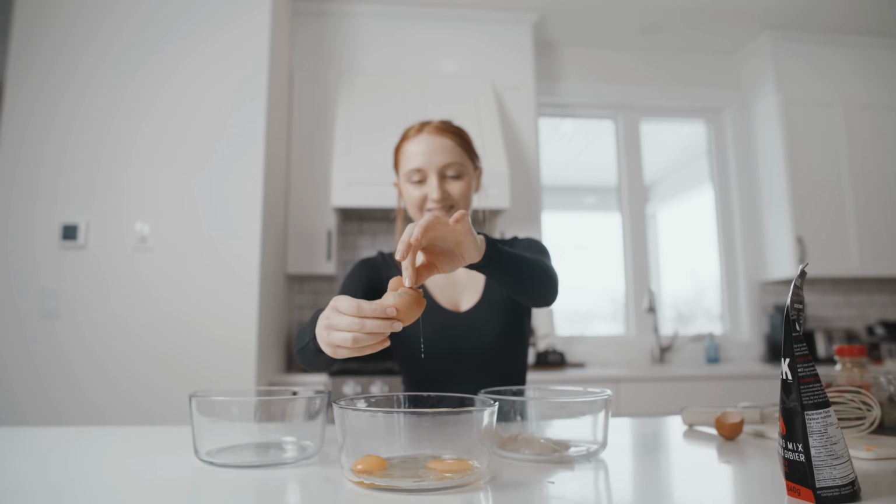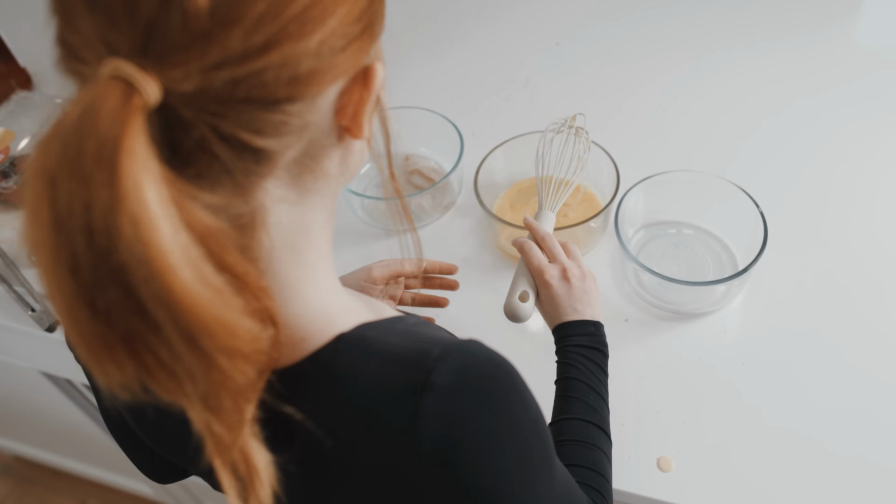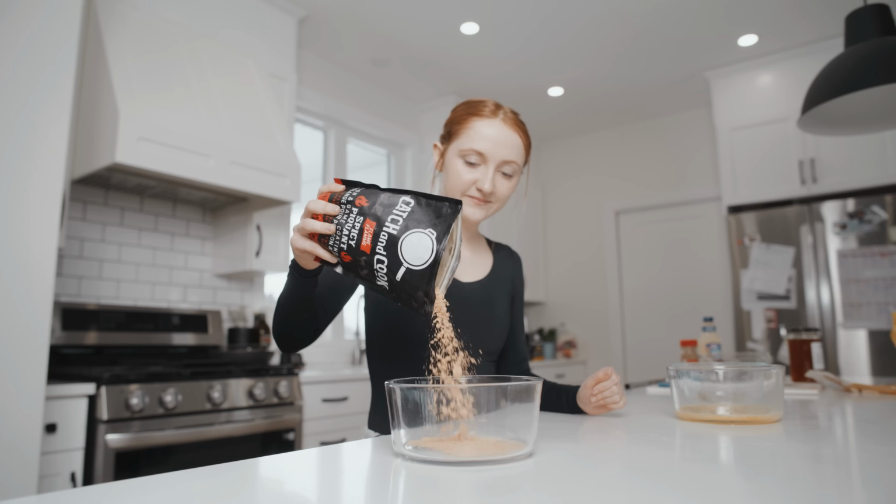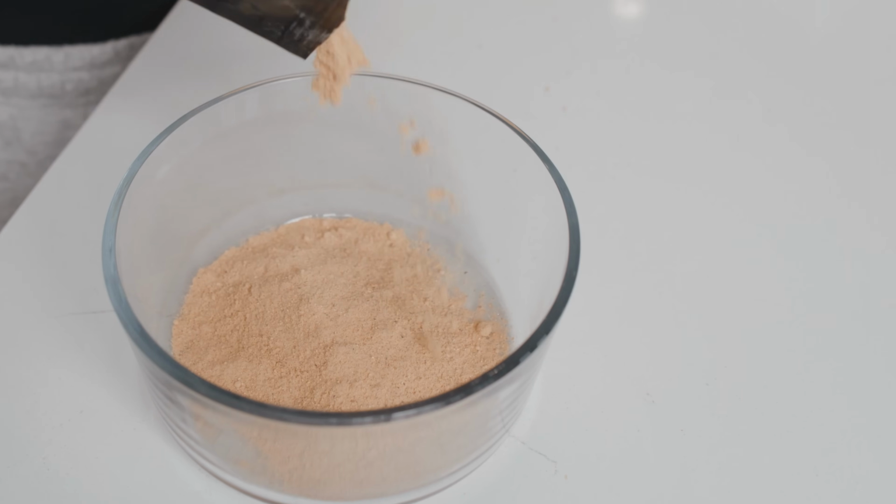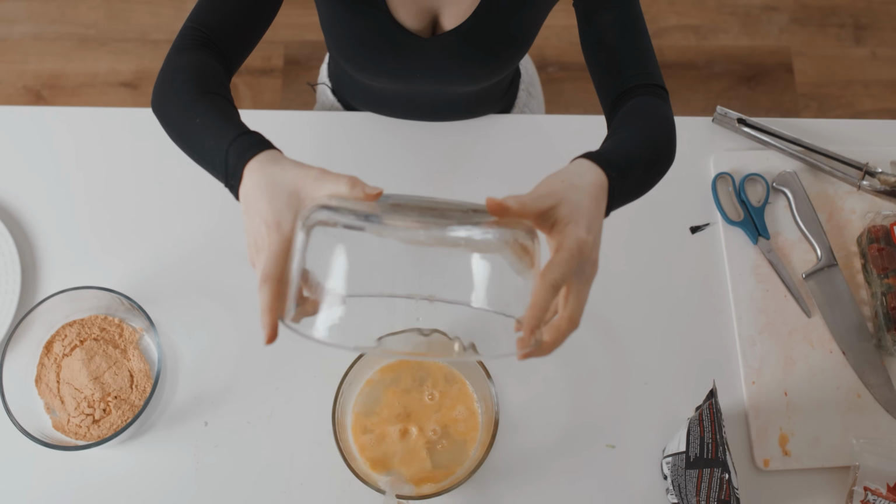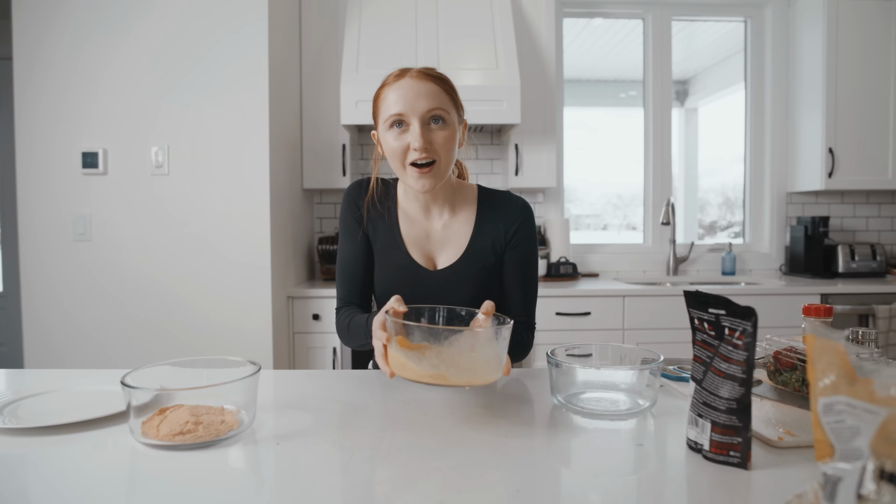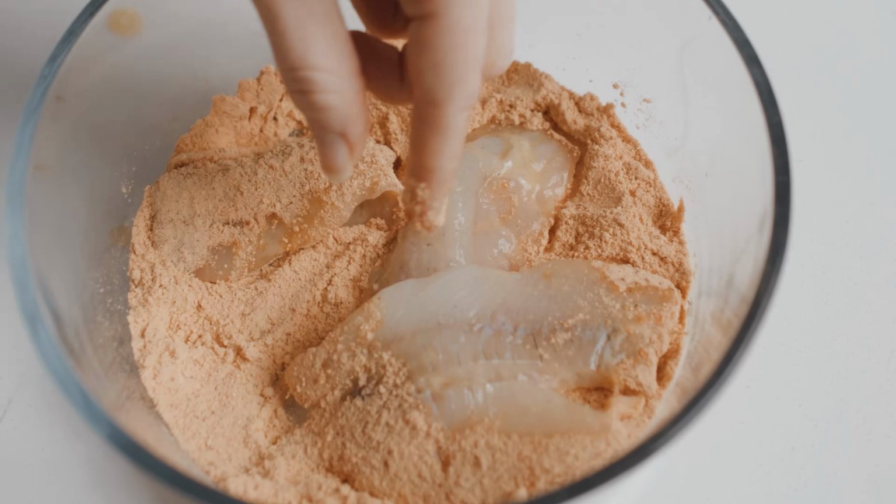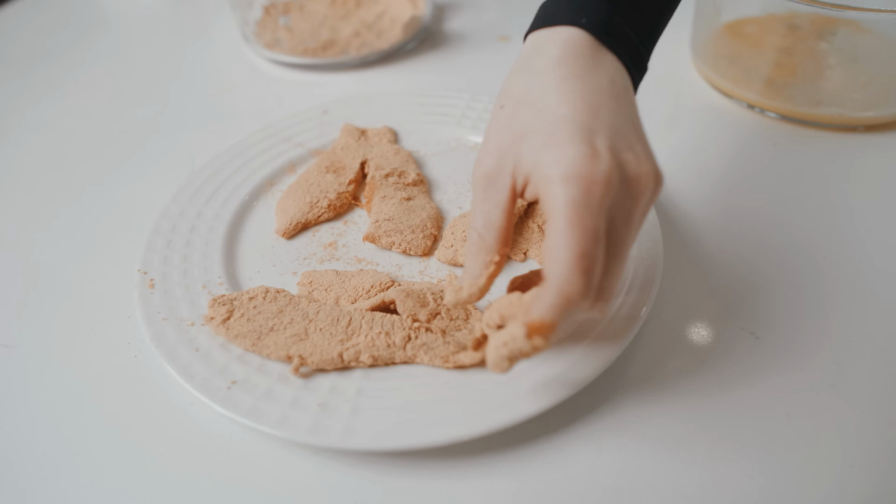There goes the shell. So I went sweet with the salsa, but I really wanted to make sweet and spicy tacos. So that's why I chose the spicy catch and cook flavor. It's stuck. Jiggle, jiggle, jiggle. You can really smell and taste the spice. Spicy is my favorite flavor of catch and cook.